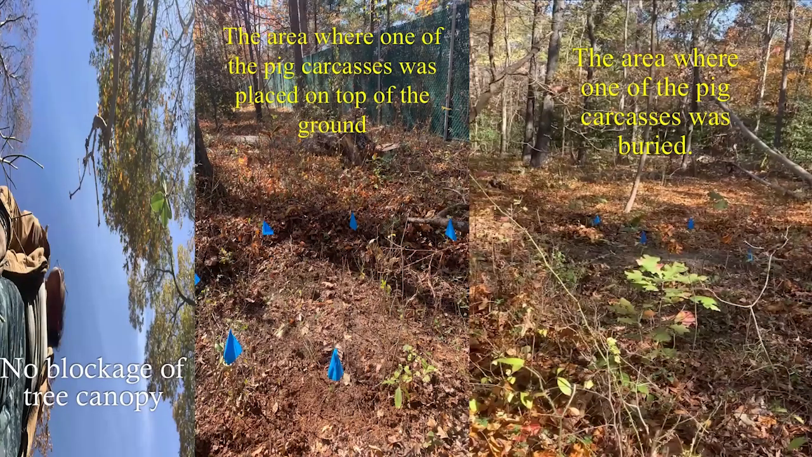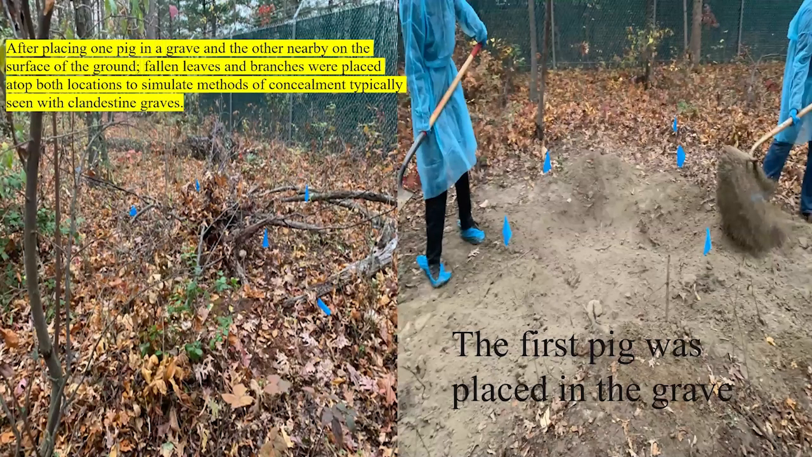And then the remaining 2 pictures just show you where the pigs were placed on top of the ground and where it was buried. This was before placing the pigs, and this is after placing the pigs. Again, just as my colleague Jordan mentioned, after placing the pigs in their respective areas, fallen leaves and branches were placed on top of both the locations, just to simulate a concealment, which is typically seen with clandestine gravesites.